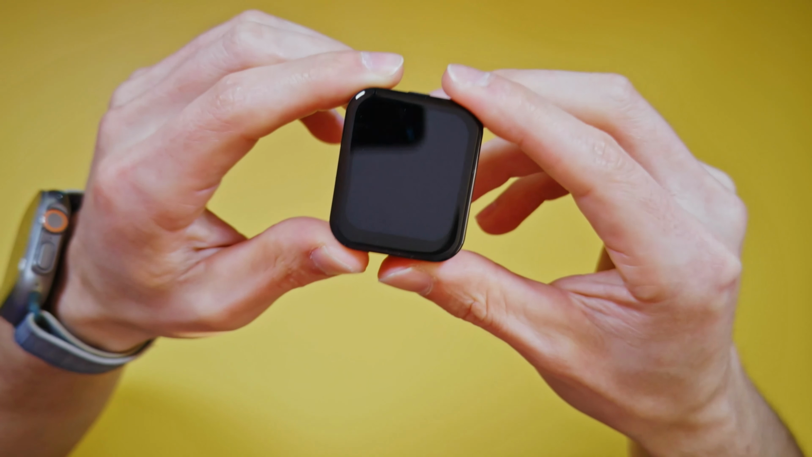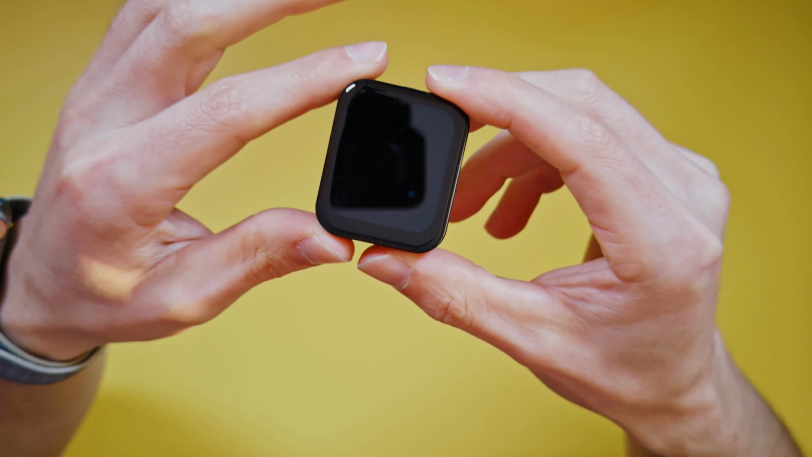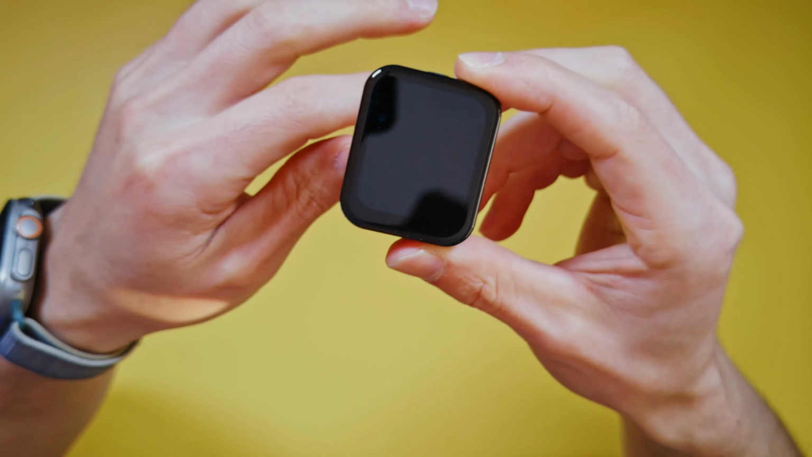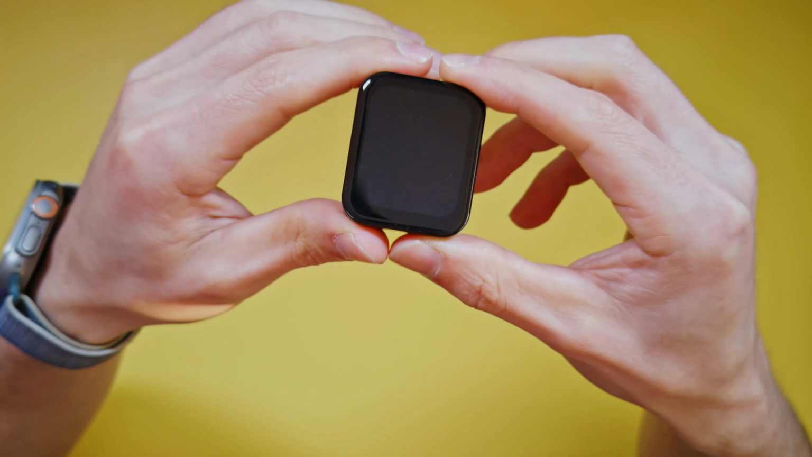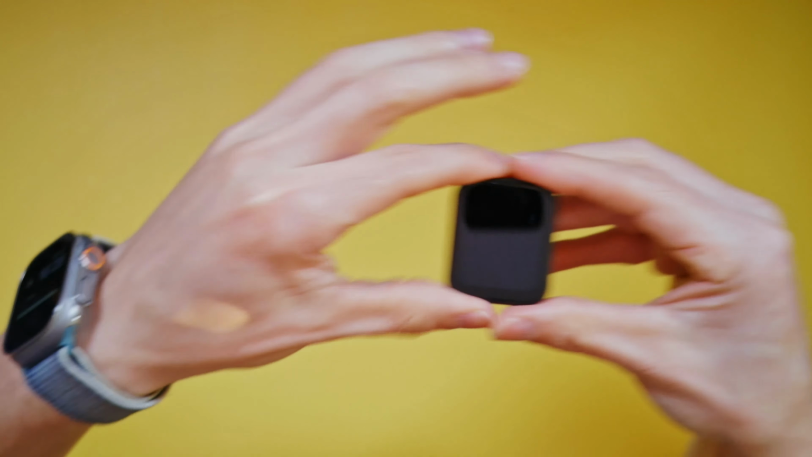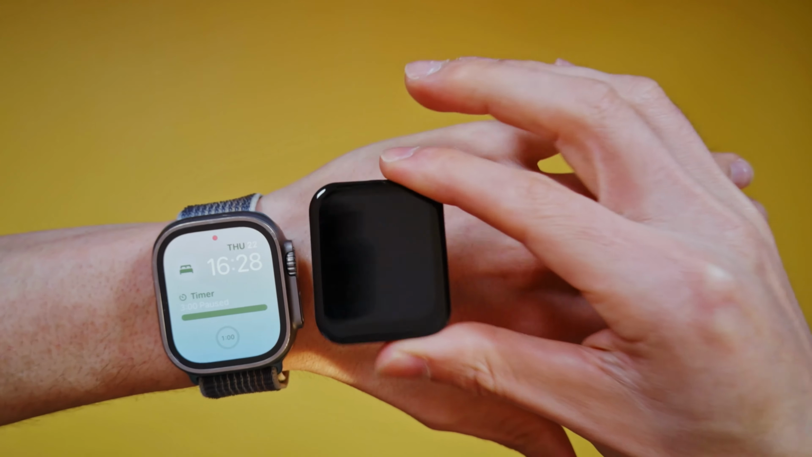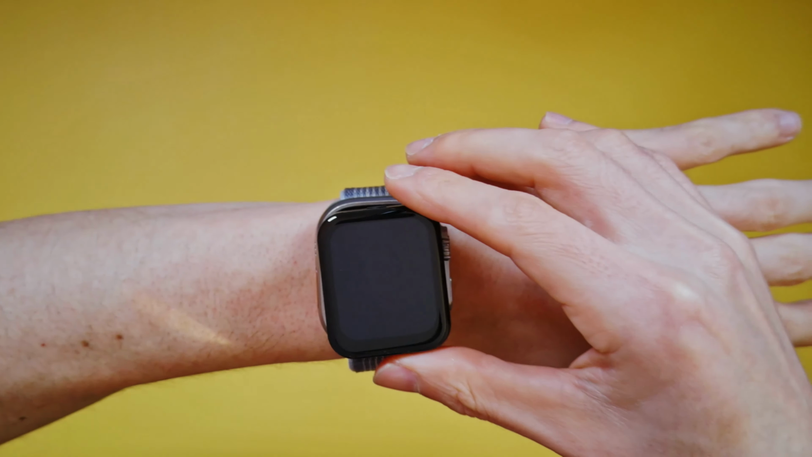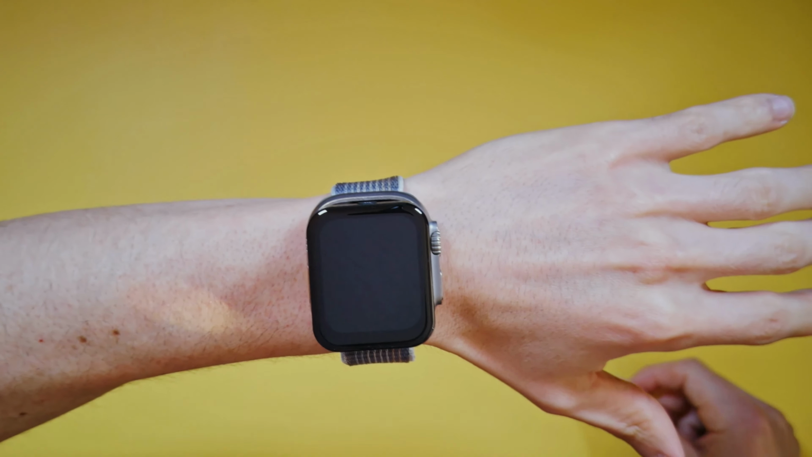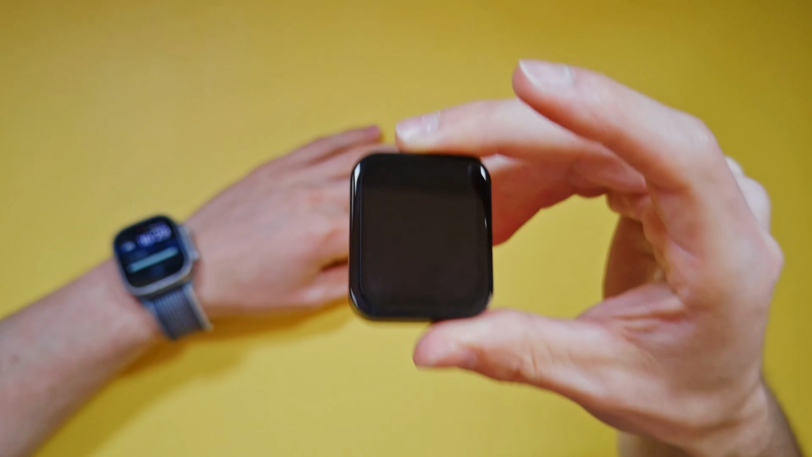Okay, so right off the bat, this thing is tiny. We're talking about 1.77 by 1.48 inches, and it weighs around 1.4 ounces. So barely bigger than a keychain. You can see it in the palm of my hand, really small. Even compare it to my Apple Watch here, it's pretty comparable. This is thicker, but as far as the size goes, it's pretty similar. The Apple Watch Ultra. So of course this actually fits in your pocket, just how small it is.